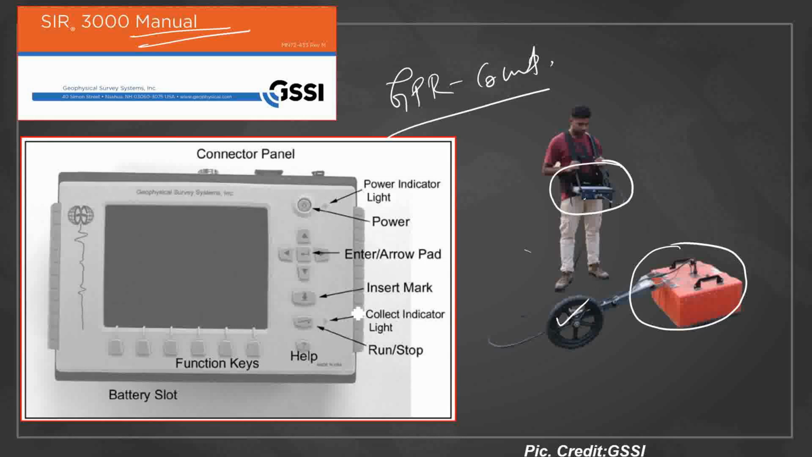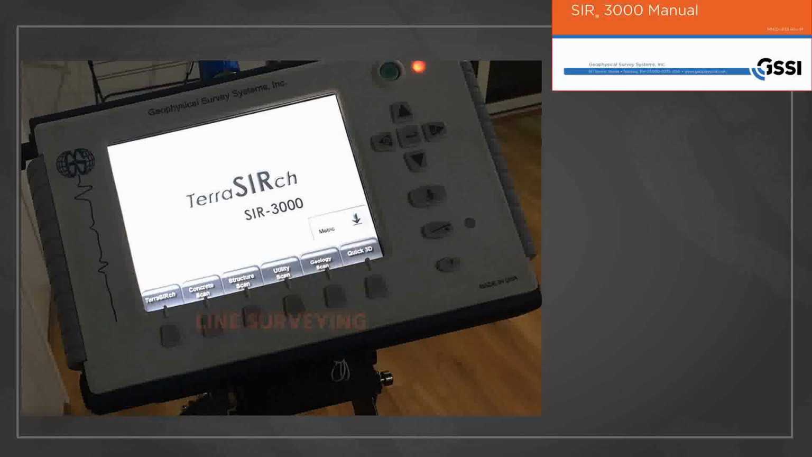There are several buttons, as you can see marked here. Among these, a very important one is called the function key. This is the power button. I'm assuming you already know this part. If I move to the next part, when you turn on the control panel by pressing this button, you will see several modes, like the Terra Search mode, the concrete scan mode, and the structure scan mode, and each of the modes is associated with one of the function keys. That will be your initial display.